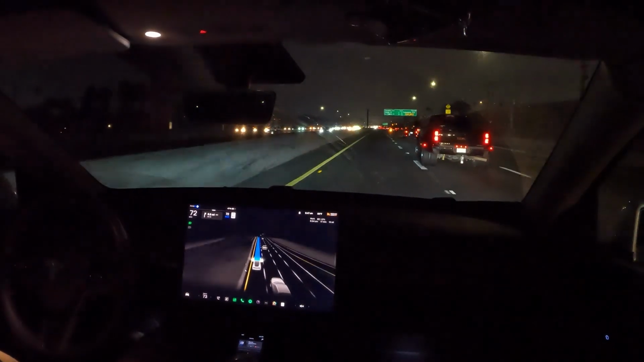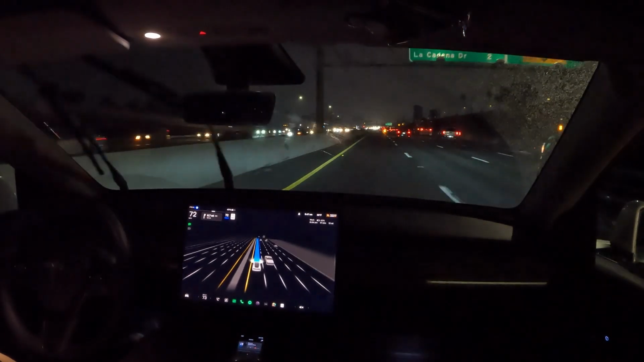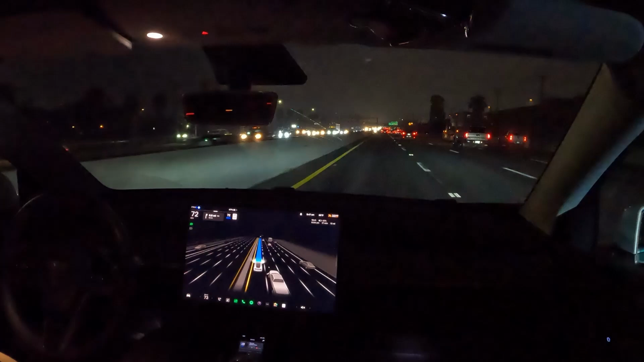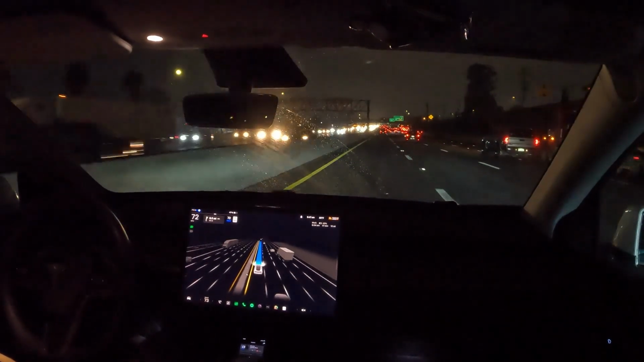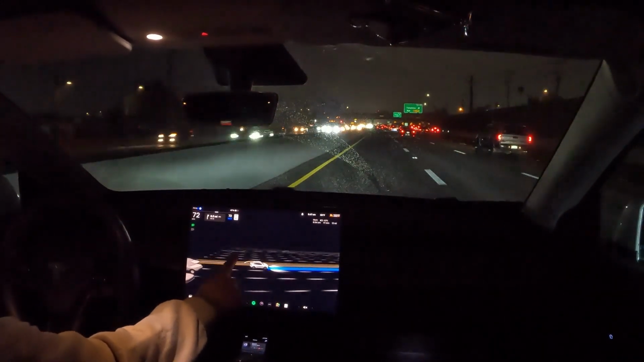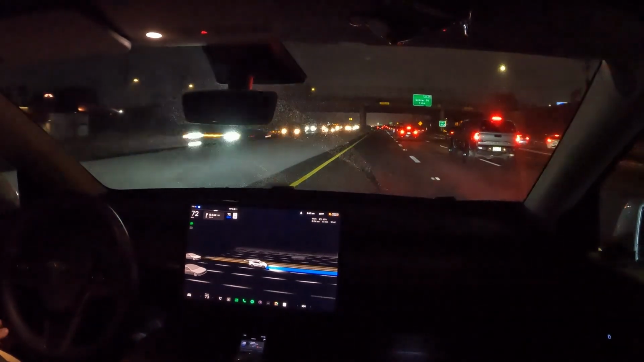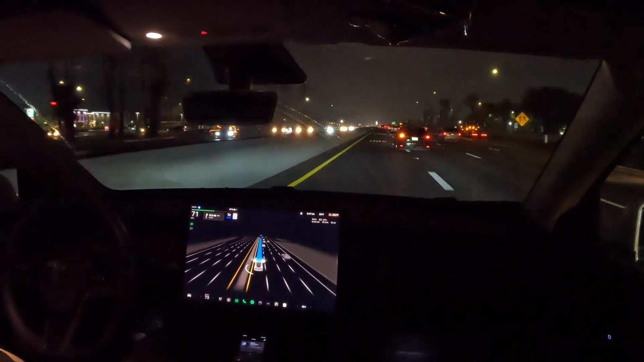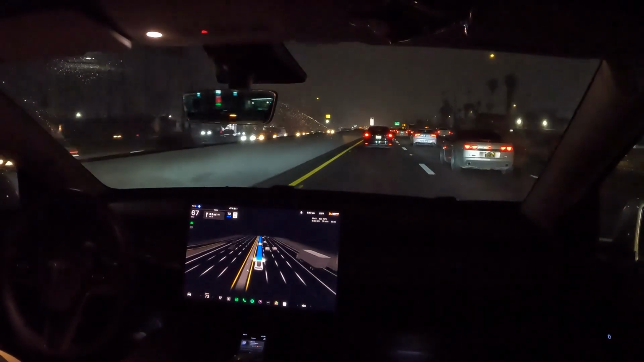I do have a car behind me, so I want to see if FSD is going to change to a different lane to let that car pass us, or if it's just going to stay in this lane. And it seems like we're staying in this lane. I don't know if you guys can see, there is a car super close behind us. Alright, slowing down for this car. That was pretty smooth.